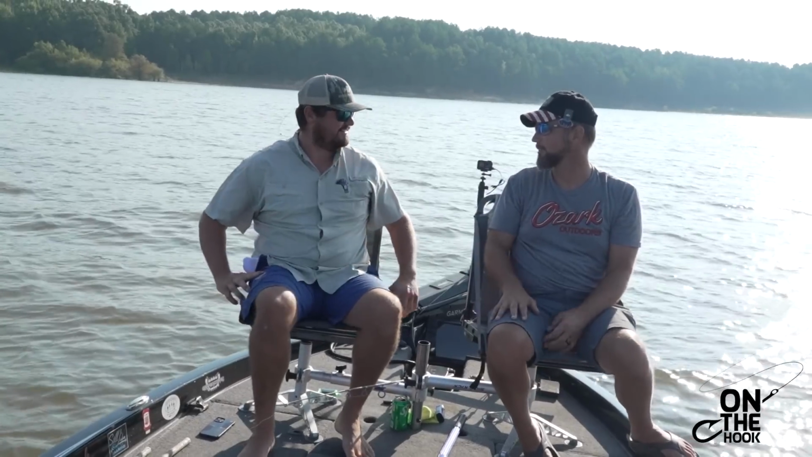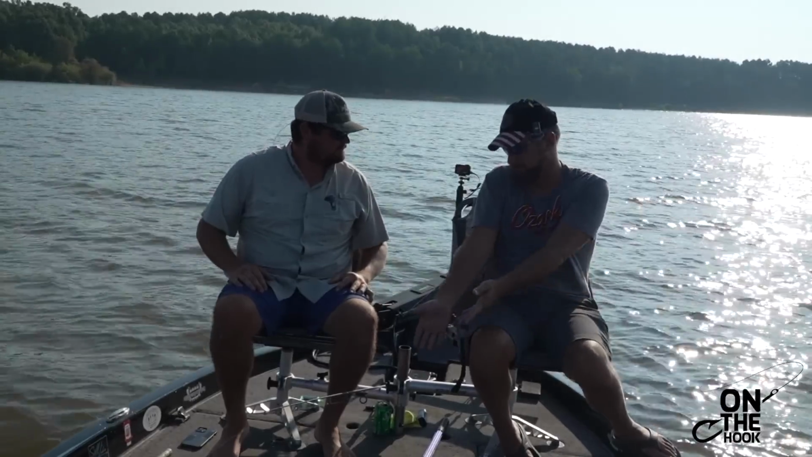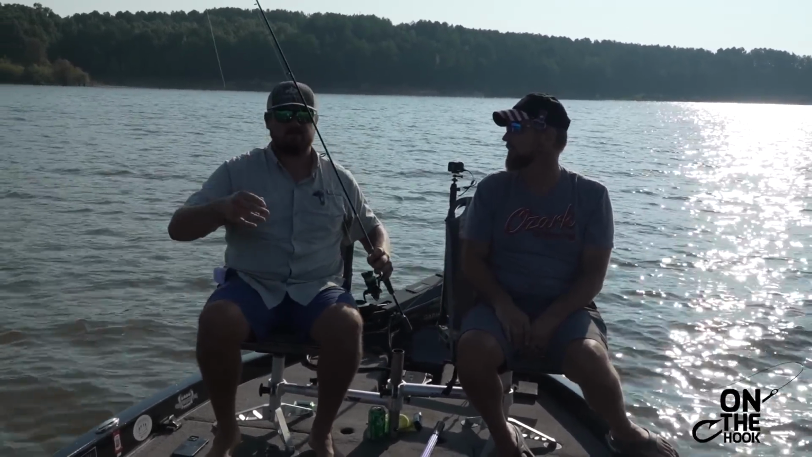Especially with these new live scopes, all you do is turn them on and they just jump in the boat. You don't even need to jump them in. Yeah, you just get your fillet knife and your cutting board out. Really, a fishing pole and a net is just for looks these days.